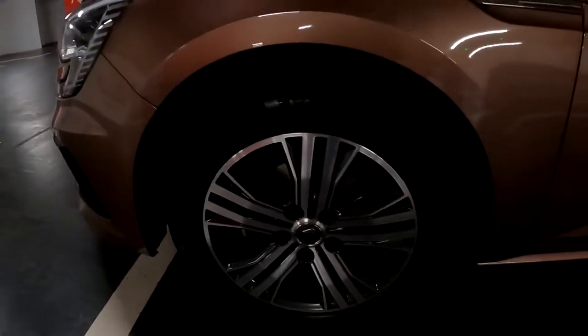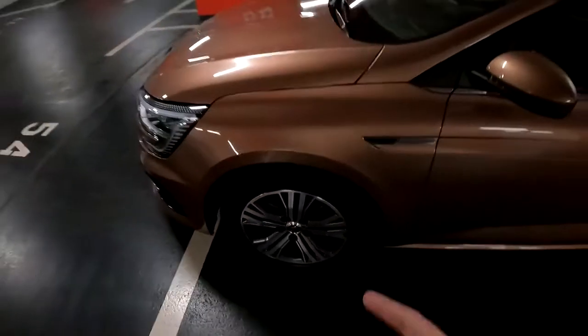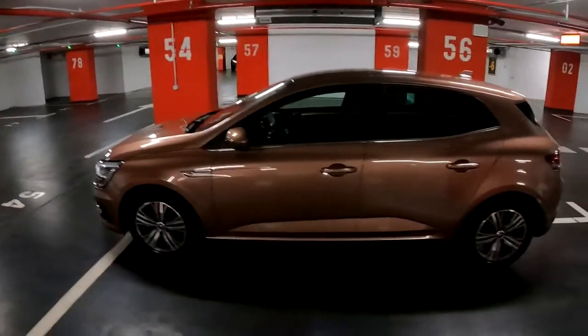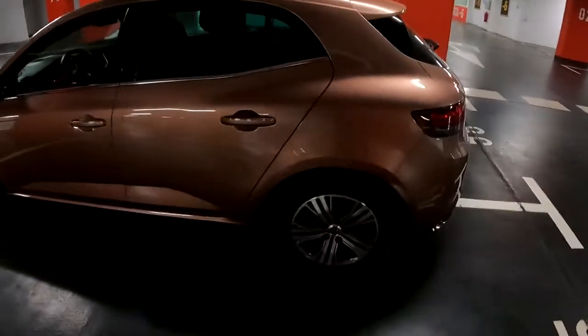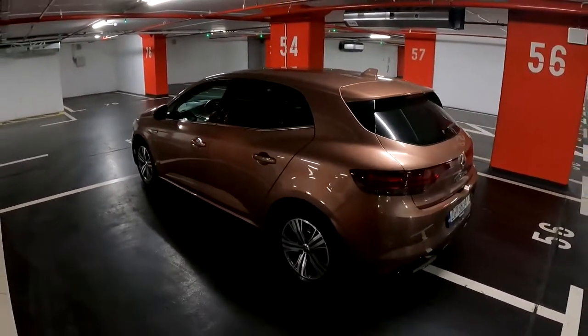Now the wheels, they are 16-inch. You can upgrade those up to 18-inch, but I would suggest maybe these ones or 17-inch because let's face it, these are rather nice and you have a lot of comfort. Speaking about the length, 4 meters 36 is the length.